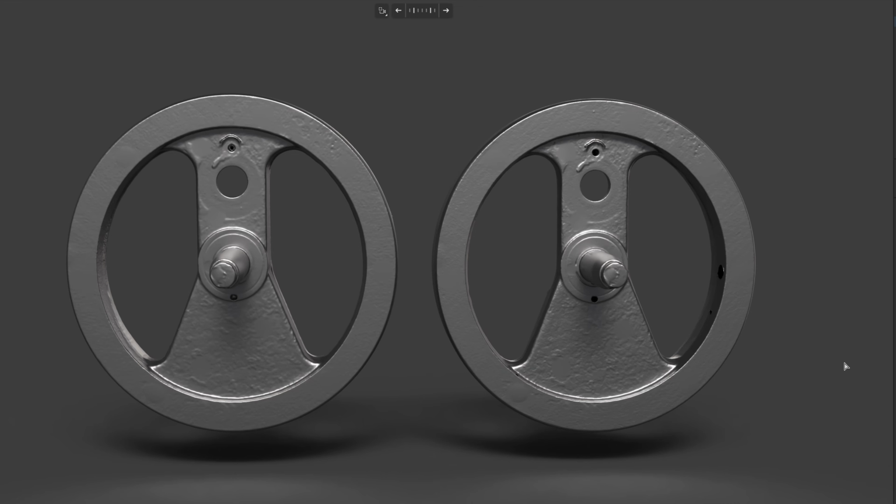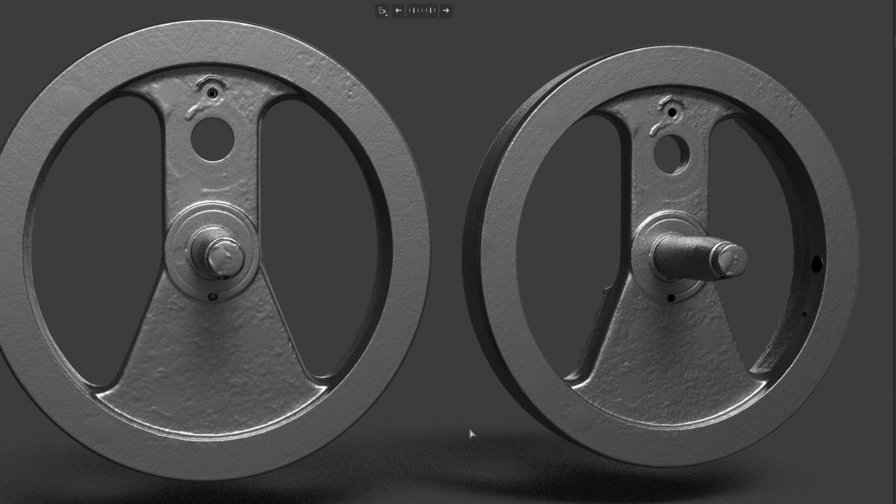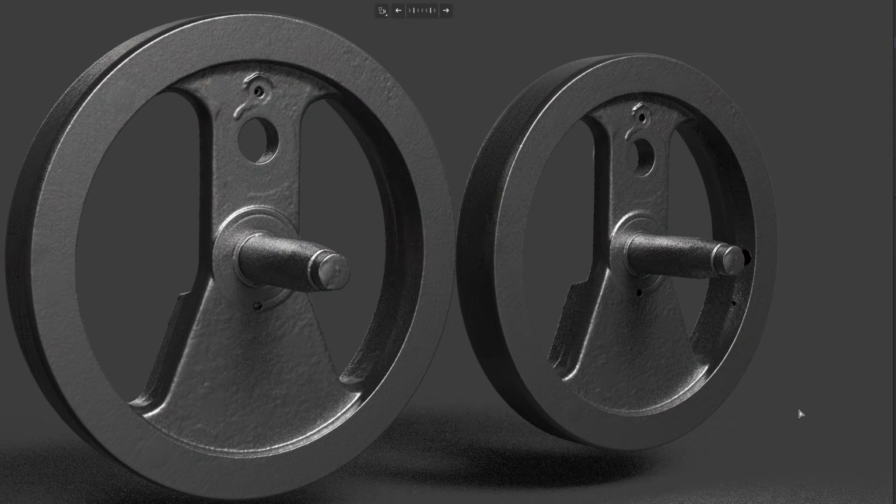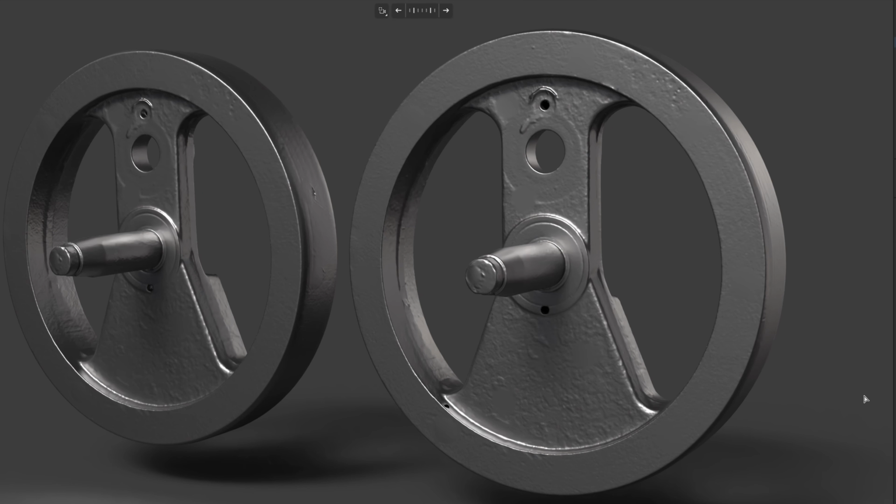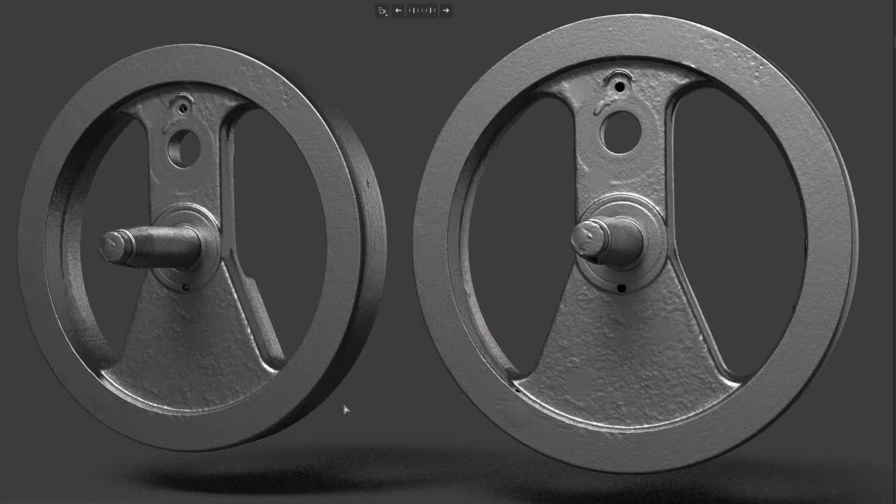Okay, let's take a look at the scan quality. On the right is X1 and on the left is the P1. Scanned at the same resolution, 0.25 millimeter. So it gives pretty much the same result except for the accuracy, of course. The X1 will have a higher accuracy. They give the same smoothness on the surface. And this is cast iron.